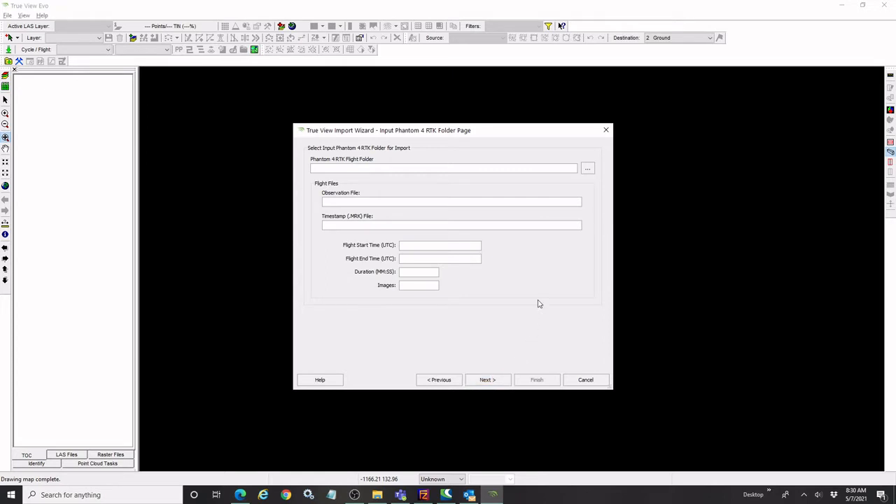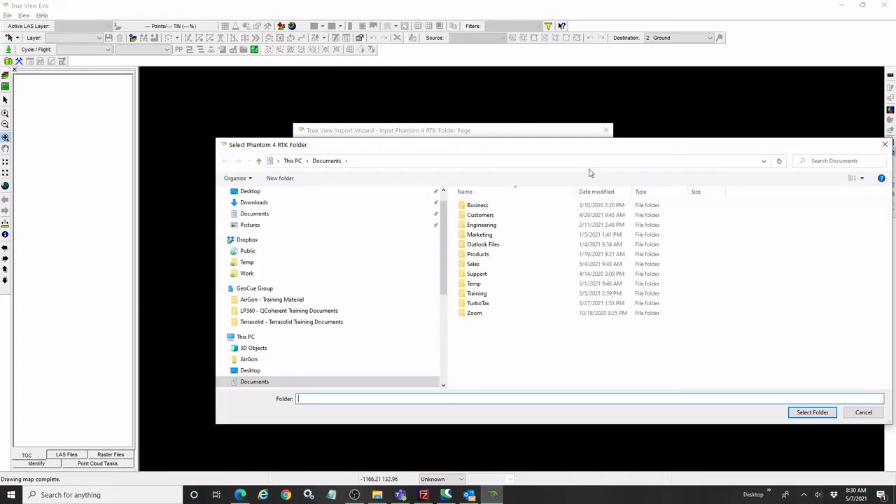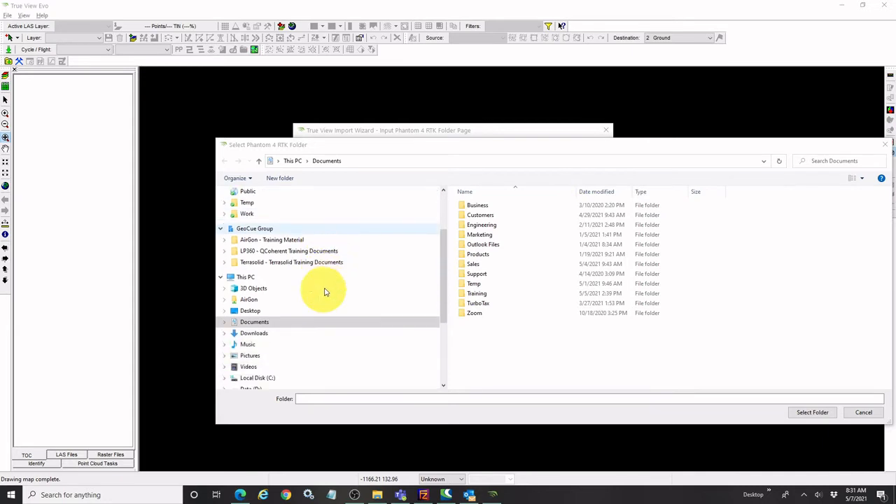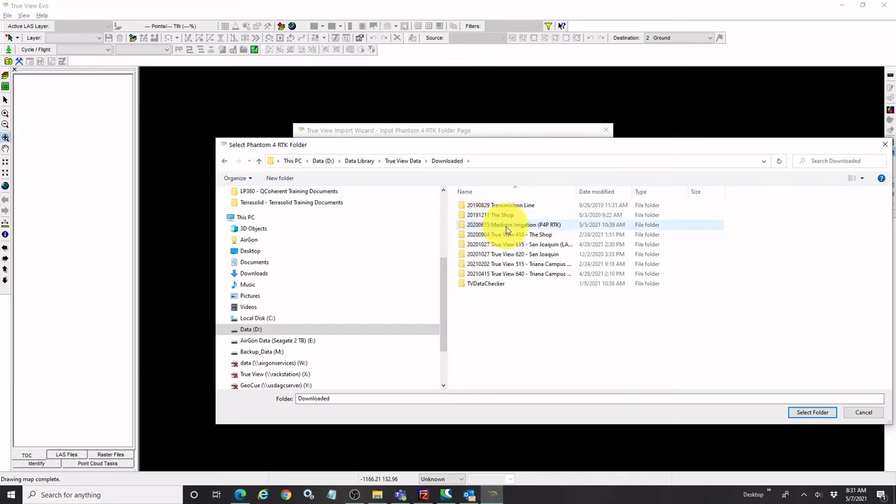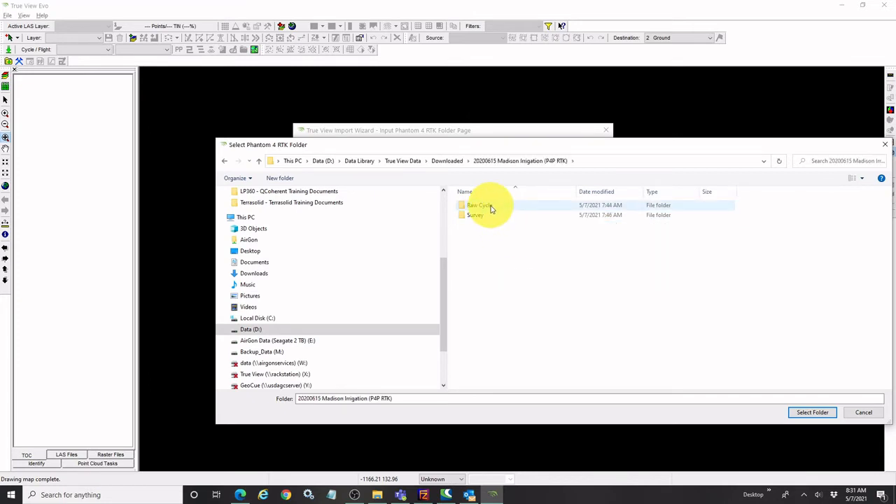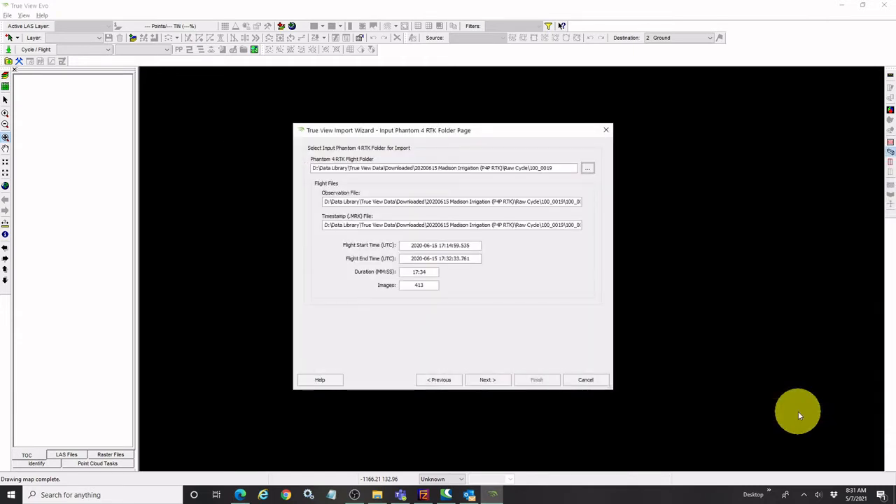So we're going to import flights individually. And so we need to point to that high-level flight folder that we downloaded off the Phantom 4 SD card. So I'm just going to browse out here to my data drive. Go to that high-level folder, and in my raw cycle folder that I created, I've got these flights. So we'll start with flight 19. Go ahead and select that.